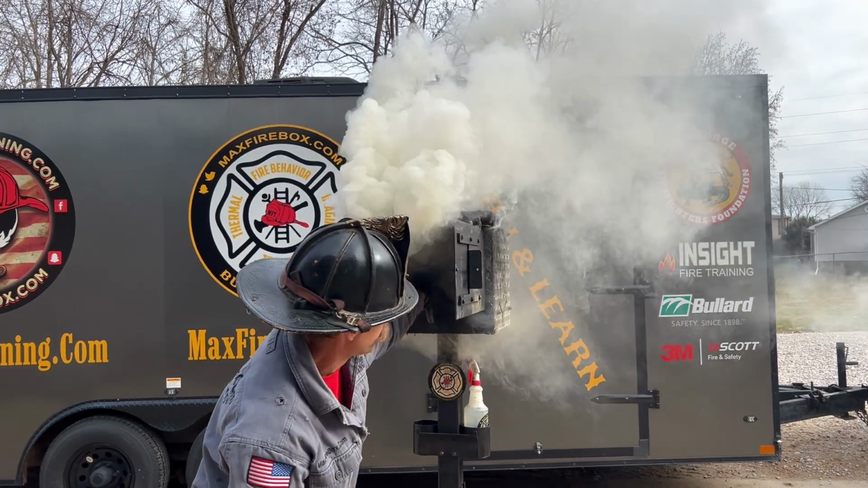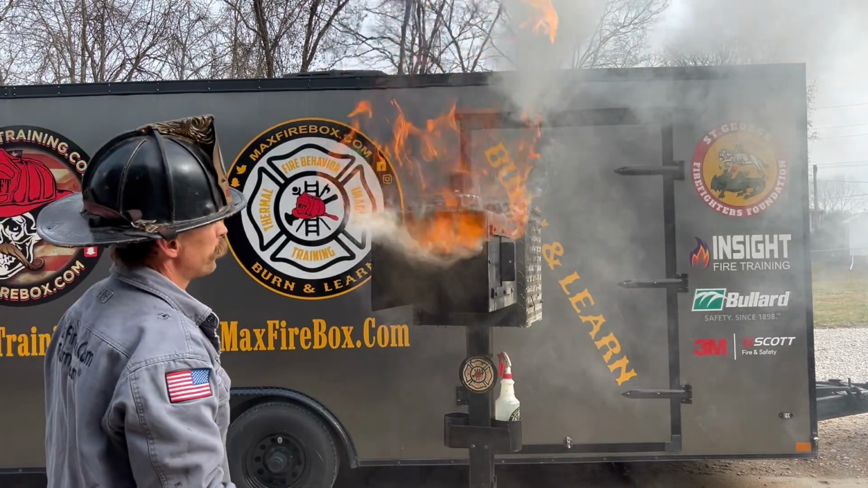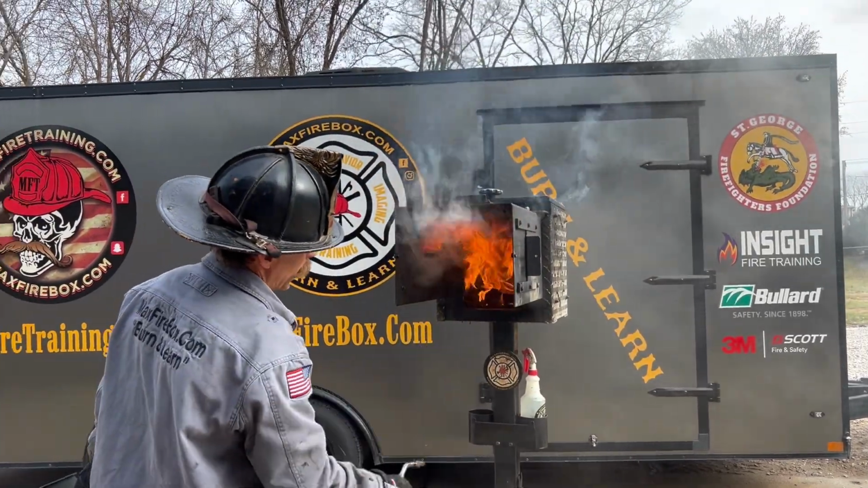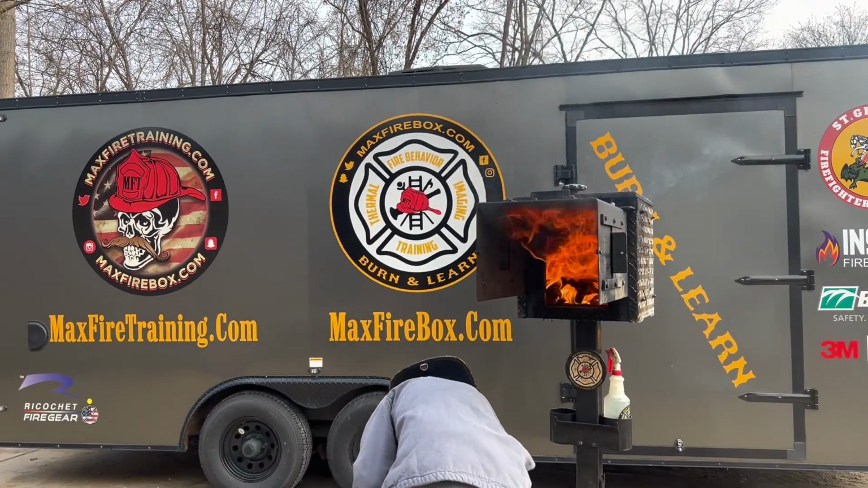Door is closed. I'm going to open it. I have ignition. And then when I ignite, where did I go? I went to the growth stage of the fire.